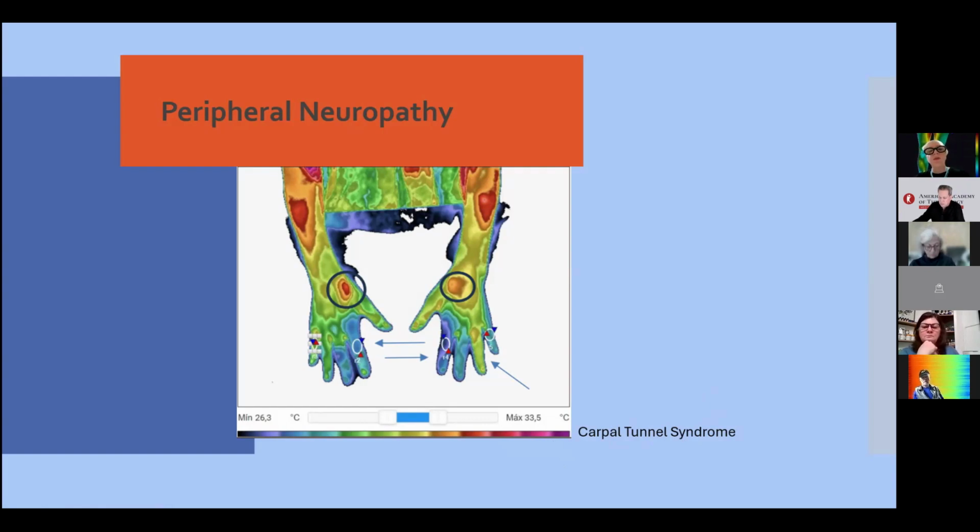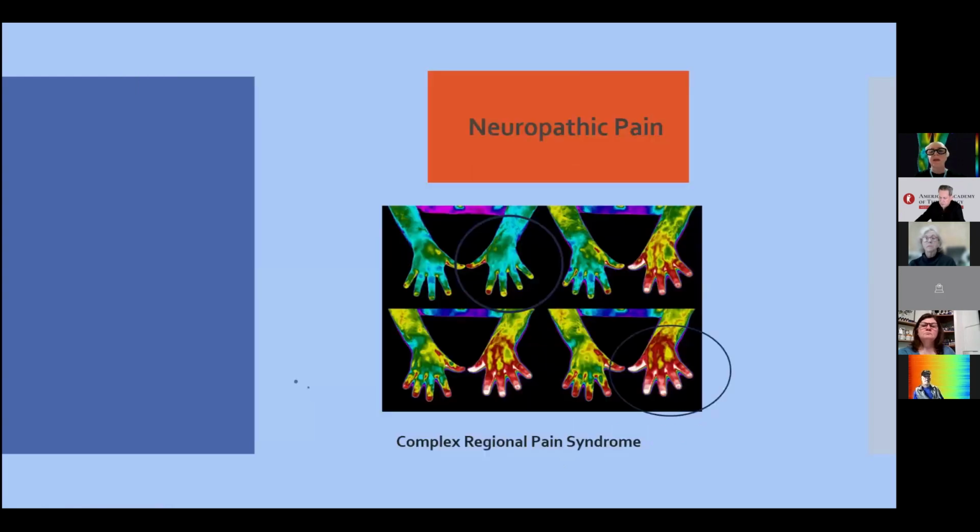It's very interesting to use infrared imaging for peripheral neuropathy, especially in compressive ones. When I have neuropathic pain, for example, in this case, a complex regional pain syndrome, sometimes it's difficult to confirm the diagnosis. You can use infrared thermography with a cold stress test to improve the sensitivity of this test.